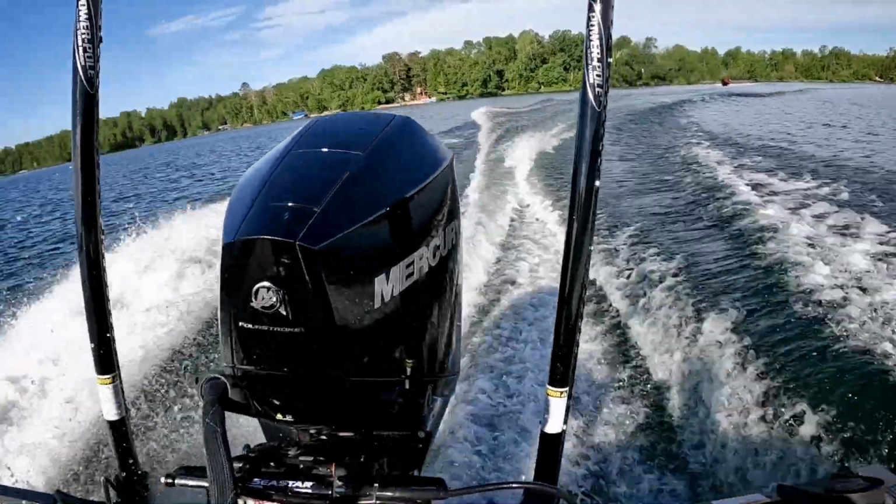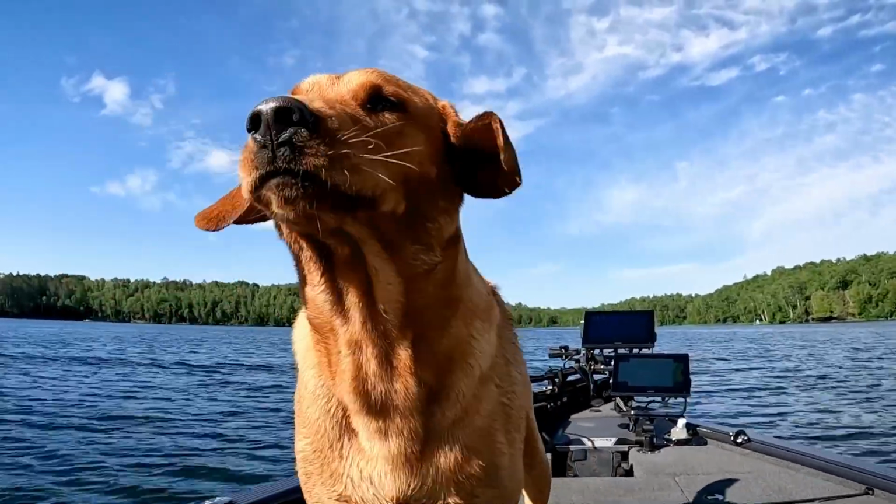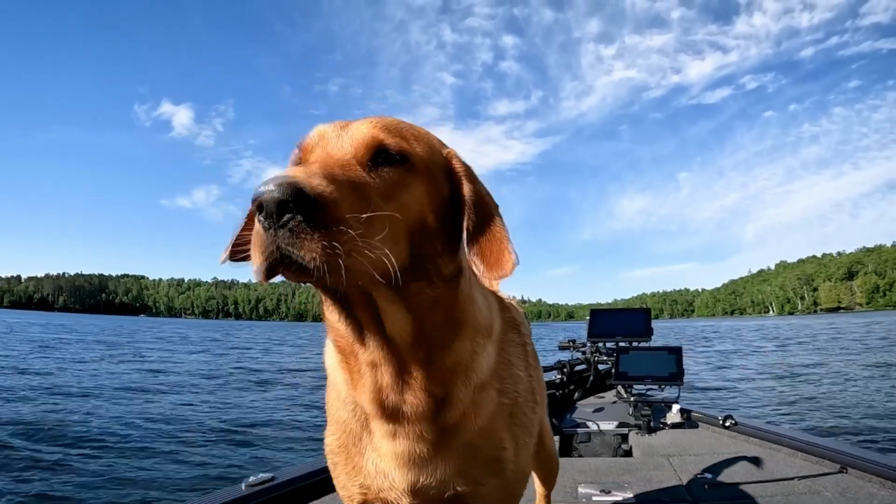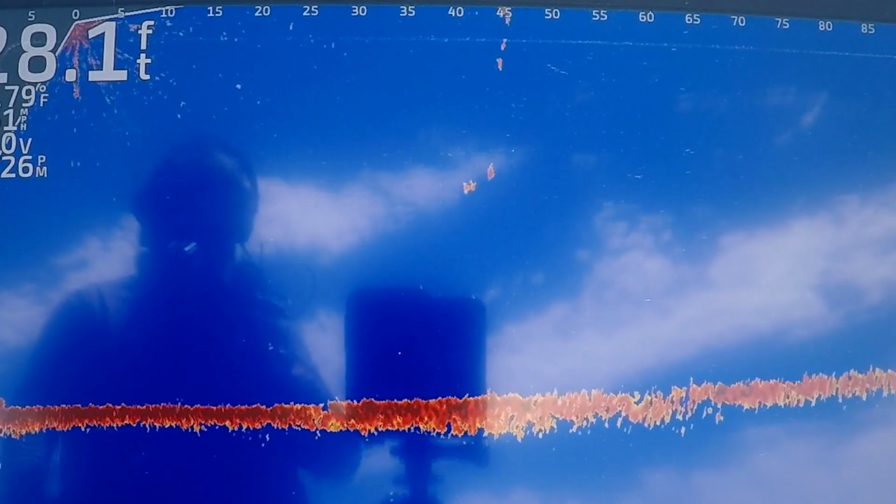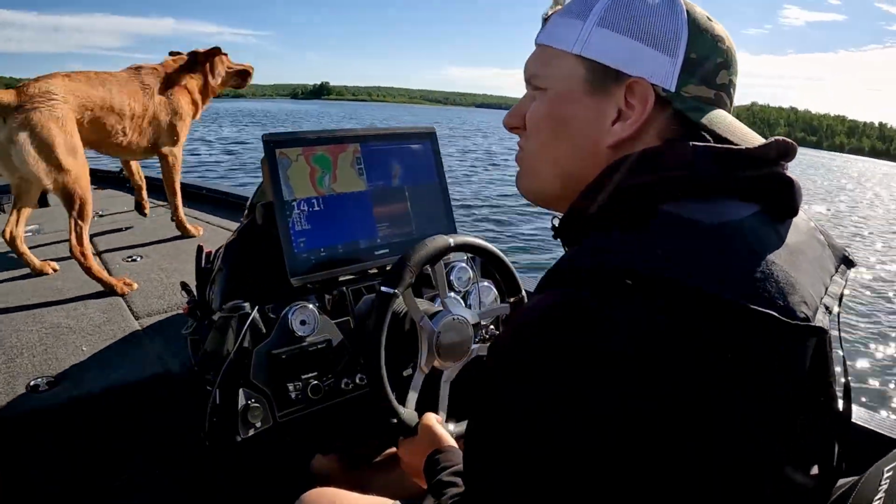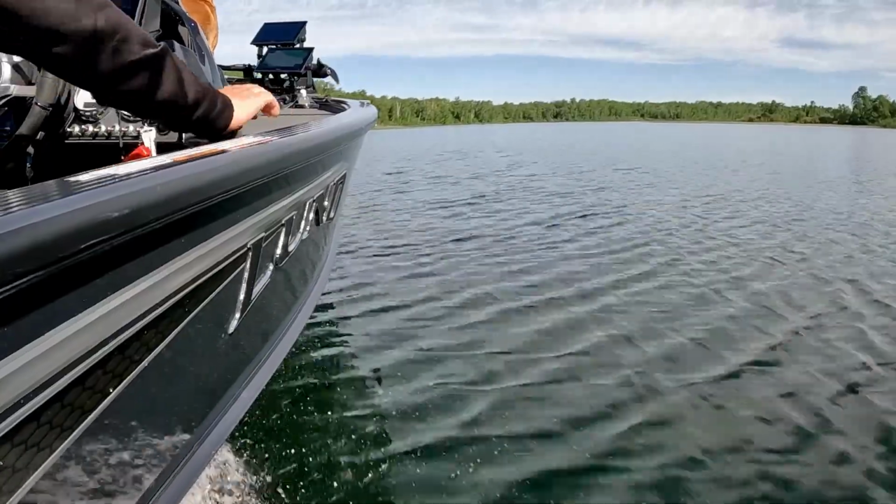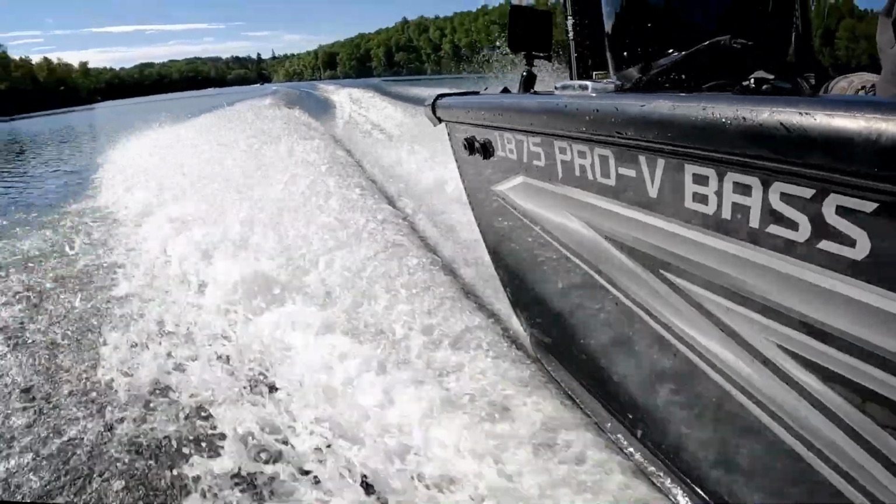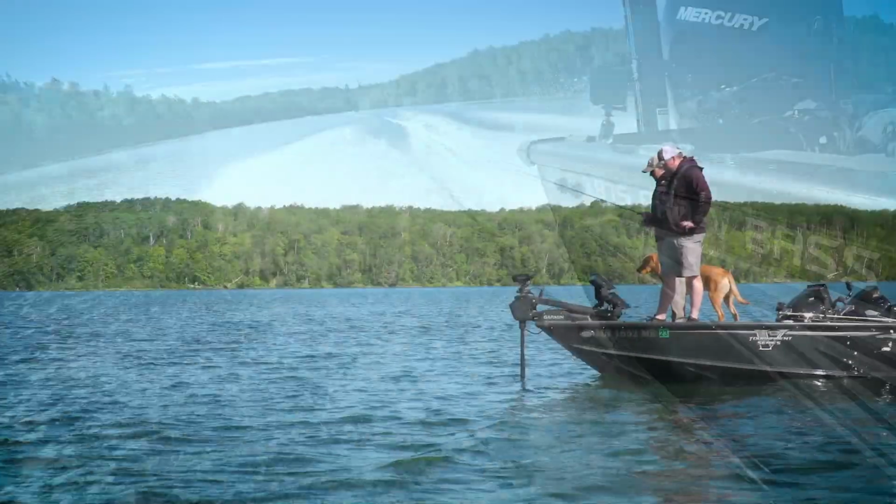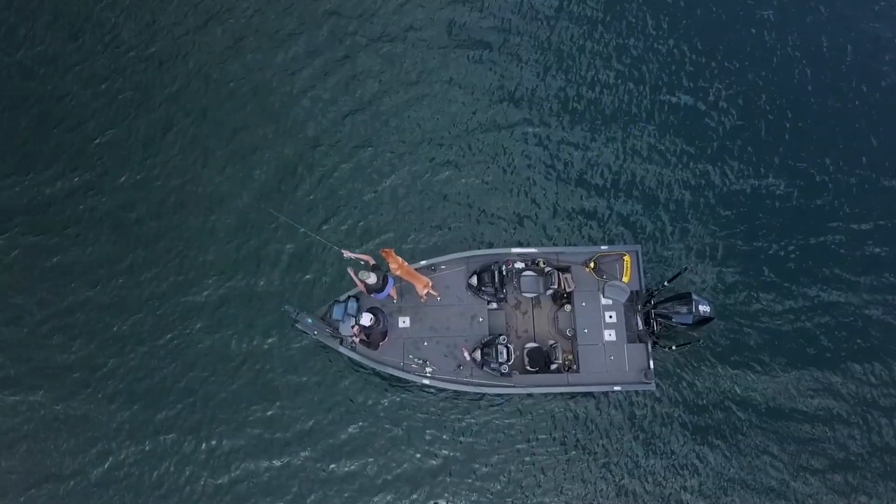A lot of those fish that are out suspended in no man's land, they're not really targetable if you don't have live imaging or forward-facing imaging. It's like taking a shot at a duck blindfolded. So with forward-facing sonar, we can literally pinpoint a cast on these fish and drop a bait right on their noses. We'll just fish around this point.